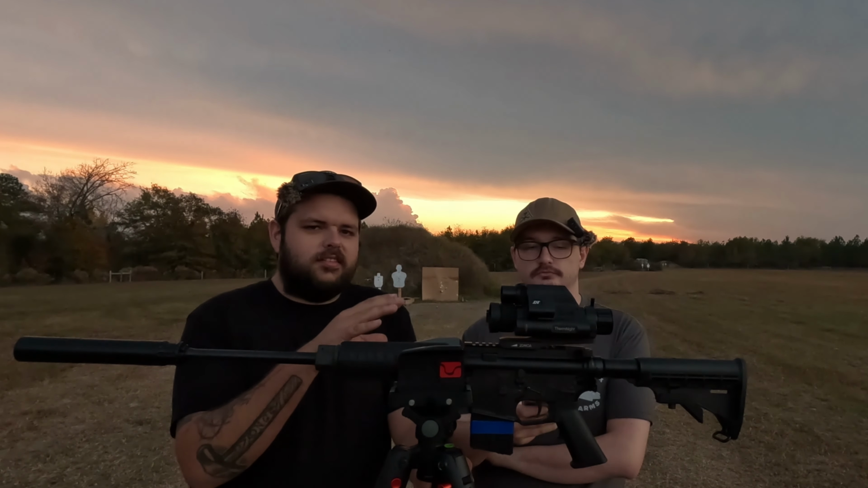But like I said, with the Thermite, you get both options. So if you're not sure which one to go with, you get both and play with both and see what you like. The other feature on the Thermite series that's actually a huge benefit is the laser rangefinder and ballistic calculator.